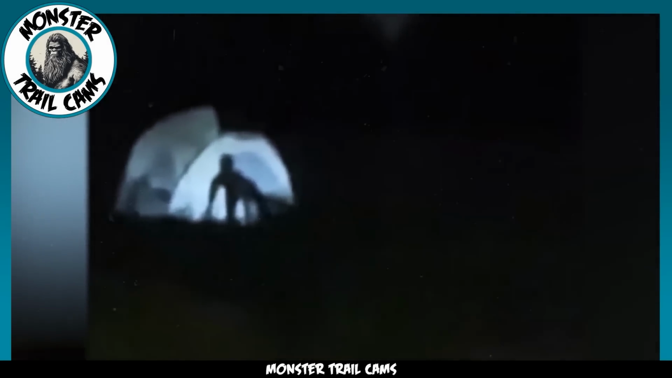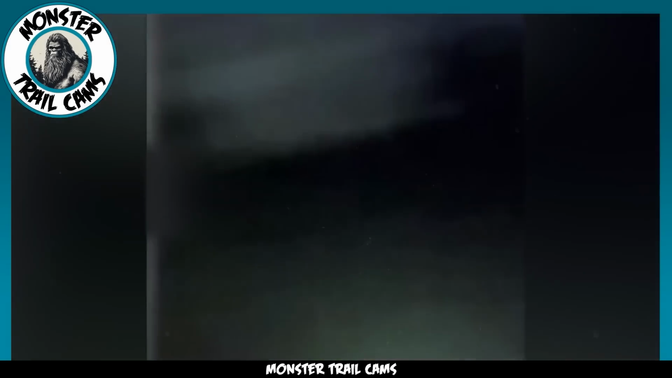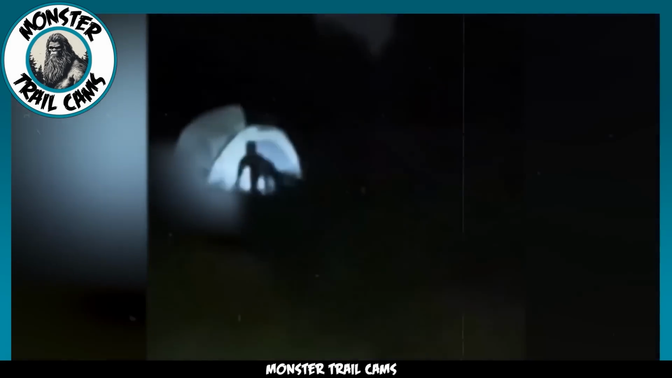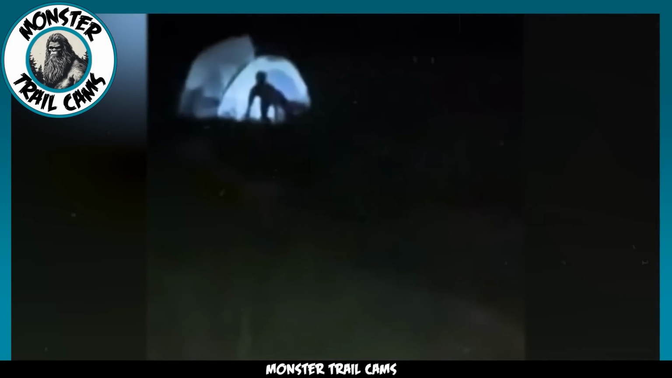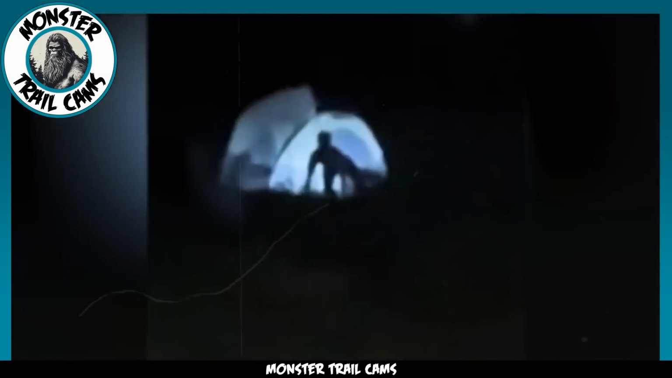It is here that the camera lens captures a sight that is both chilling and enigmatic. Bathed in the soft glow of the interior lights of the tent, a figure can be seen crouched within. This is no ordinary human form. Its proportions are distorted with elongated limbs and a posture that is both predatory and unnatural. Could this be an elaborate hoax, a fabrication designed to evoke fear and intrigue? Or does this footage offer a rare glimpse into a phenomenon that is as ancient as the Earth itself?